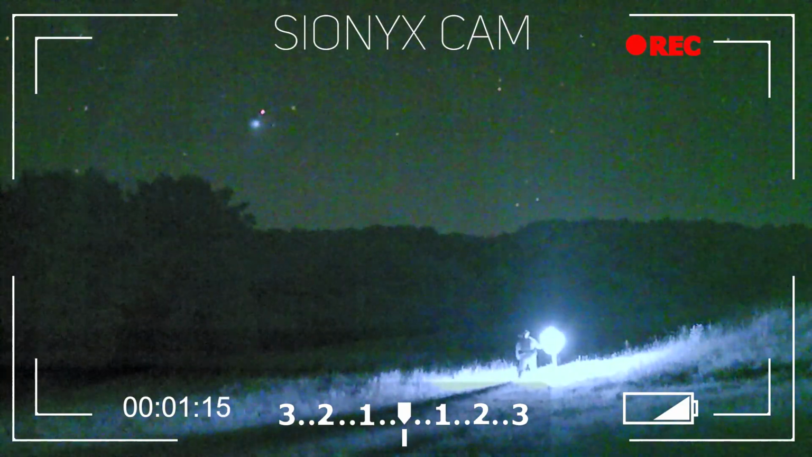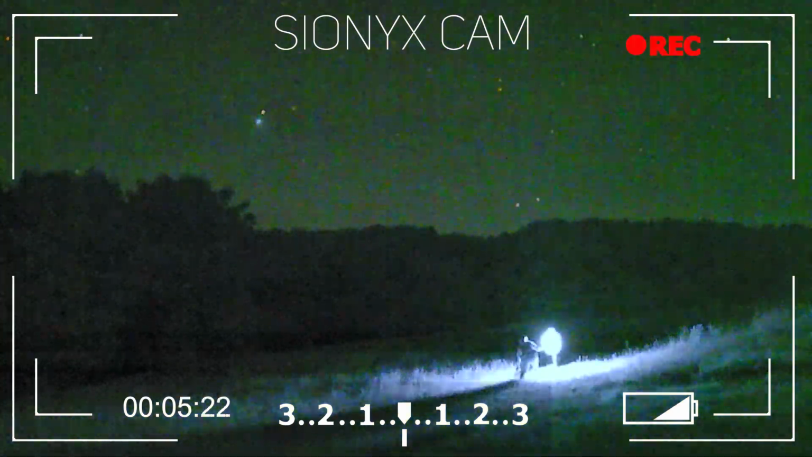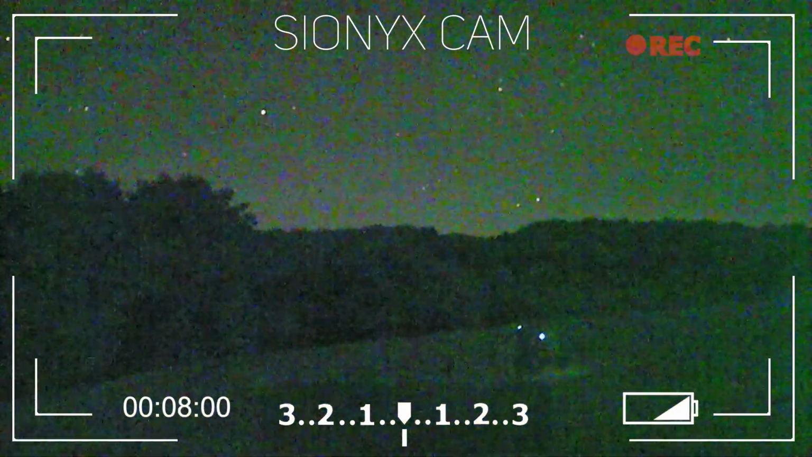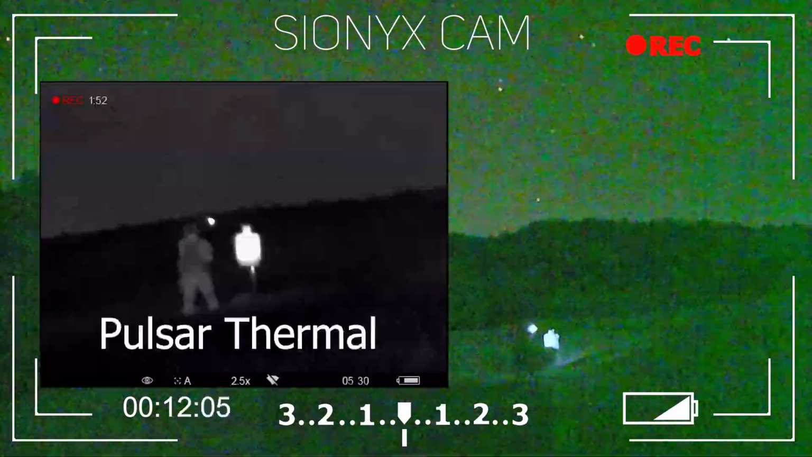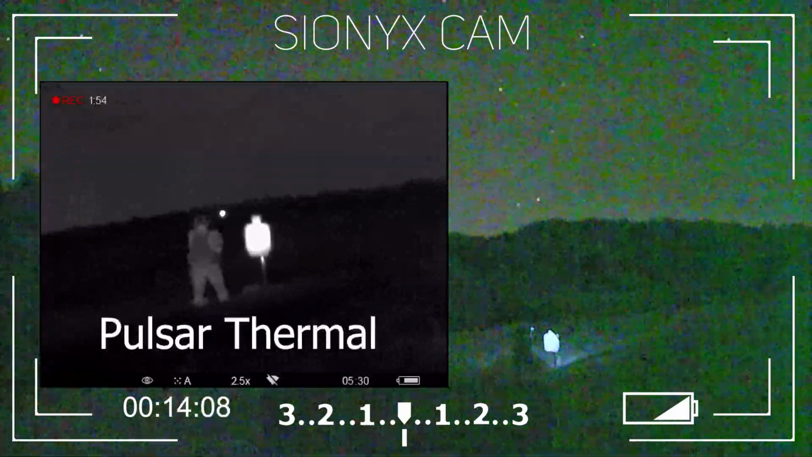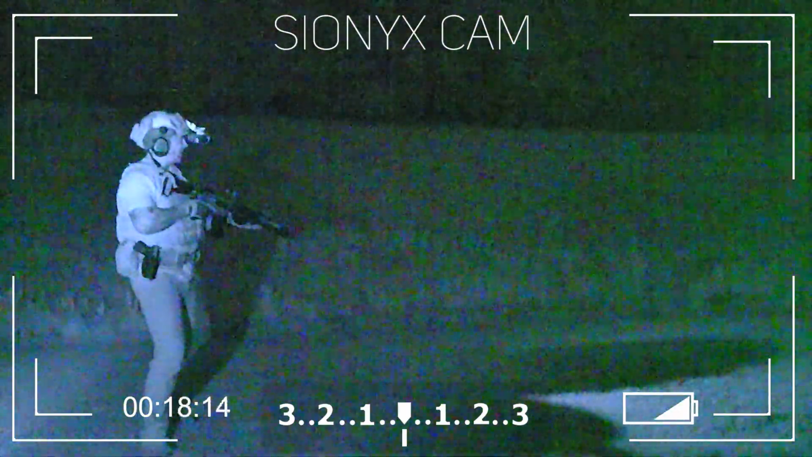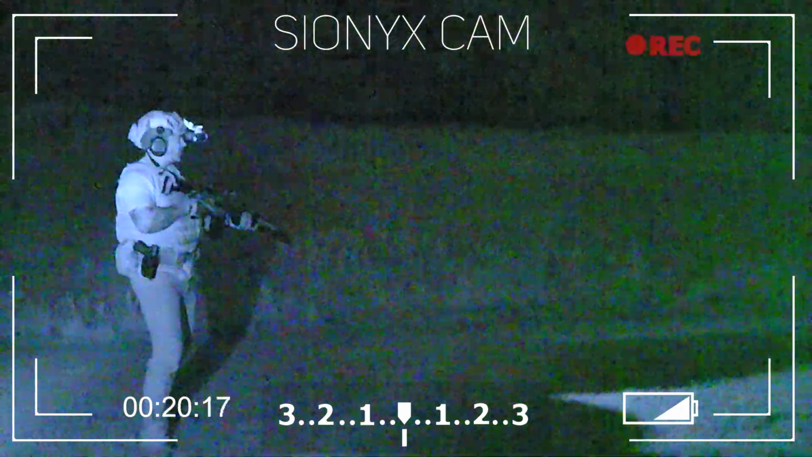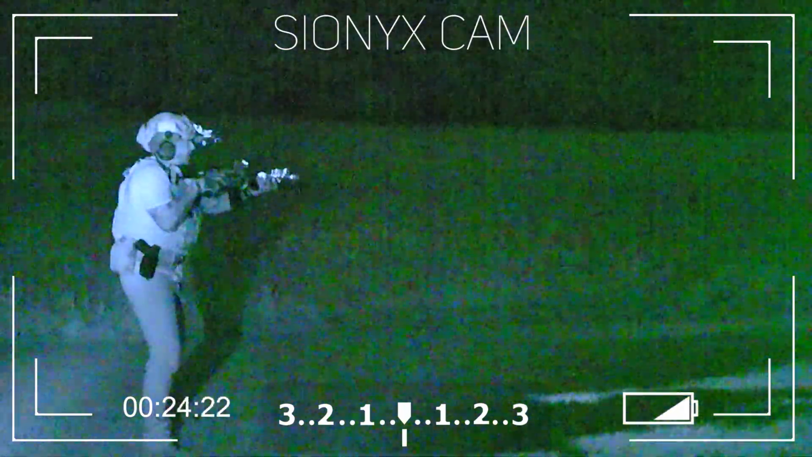Okay, now the fun part. We've heated up some steel out there at about 100 yards away, maybe 80, and we're gonna shoot it with the Mark 18 with the COTI on. That way we can test how the COTI with the PVS will work with the IR laser. So we got some heated up that steel down there with that propane. Just want to see how this laser looks on that, see if we can land some hits.